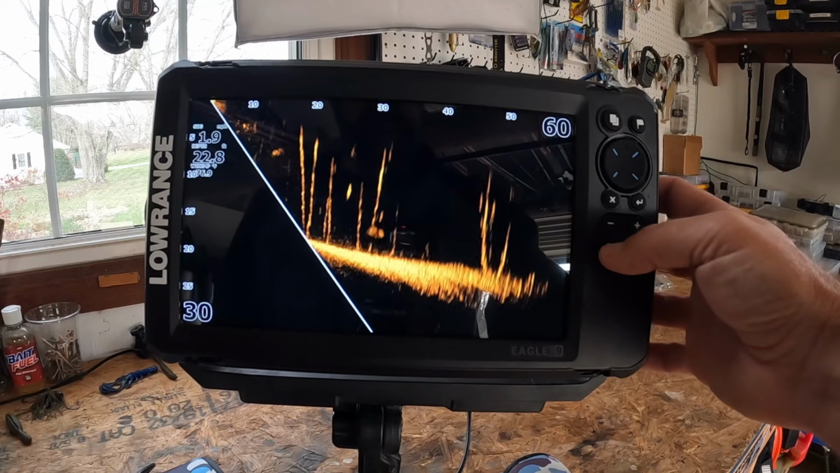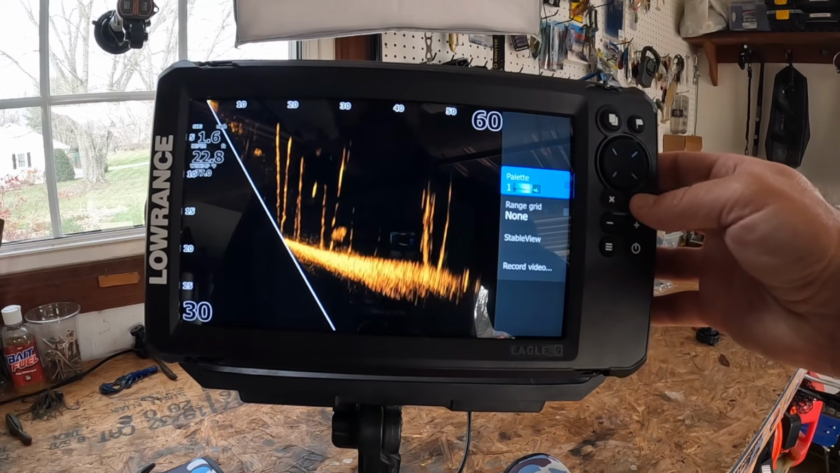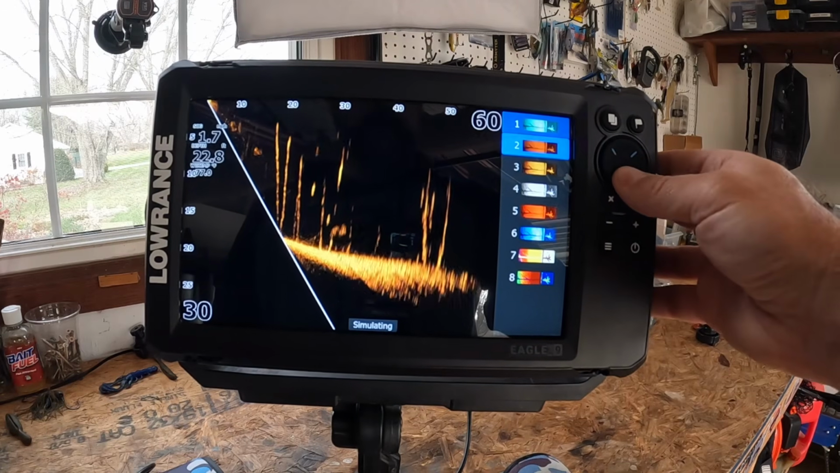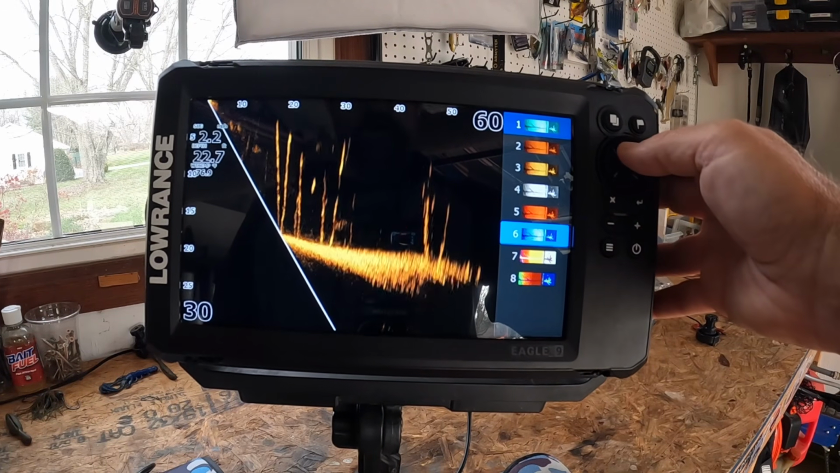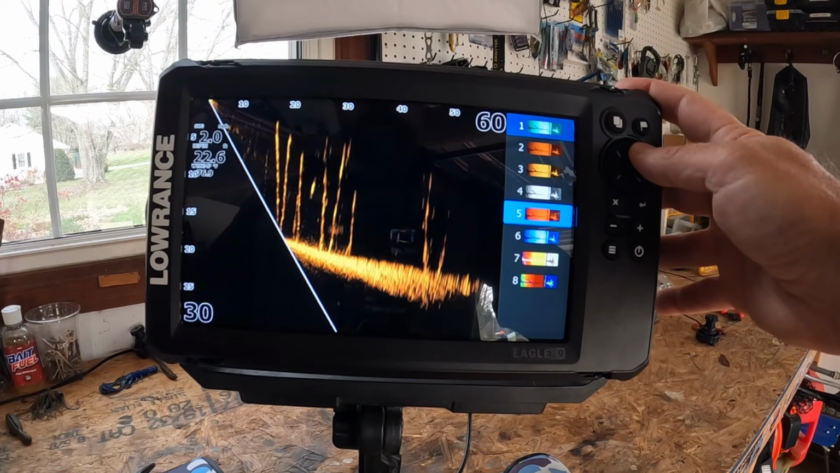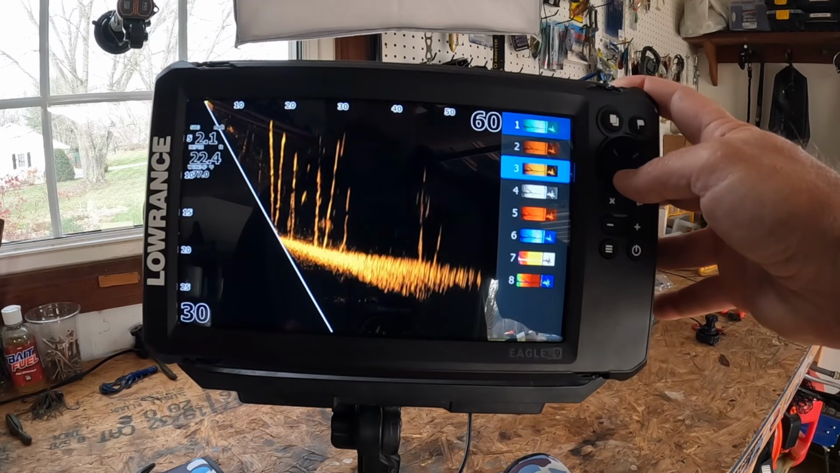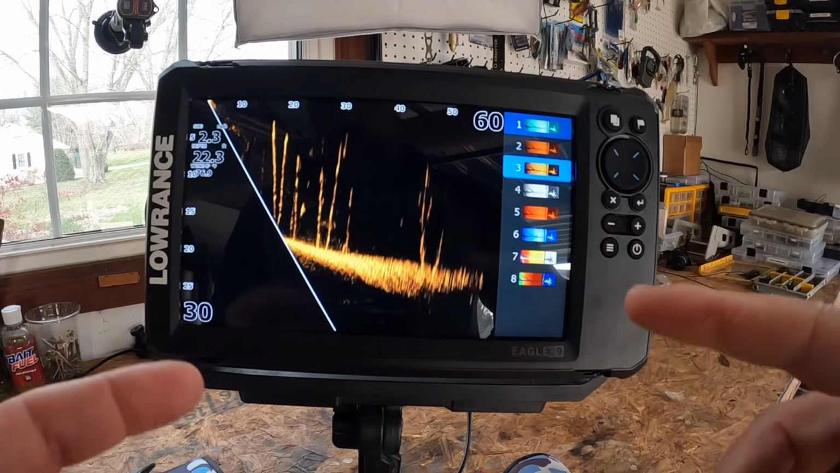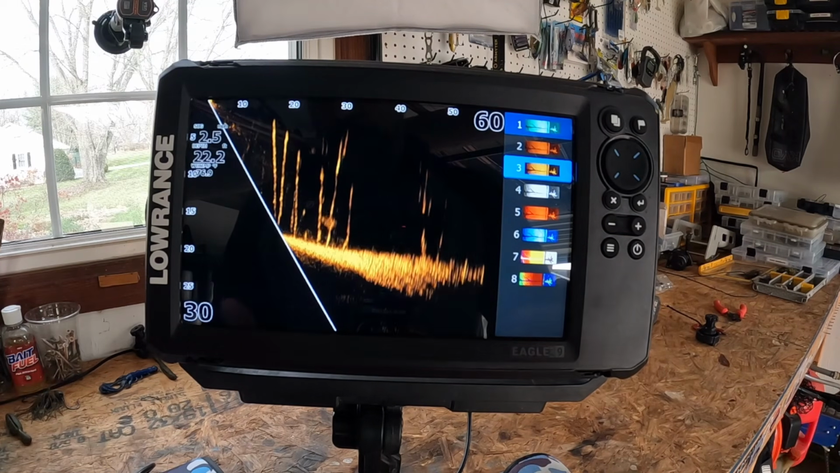So if you go over here to your settings, and we can go down to more options, hit enter, and this is where you're going to find your color palettes. You get 8 on live, however you get more on the other options like the 2D and stuff like that. They don't give names to these, they're just kind of numbers. However, quick reference guide. Low light, you want to use those greens, the reds, the blues, they pop the best.